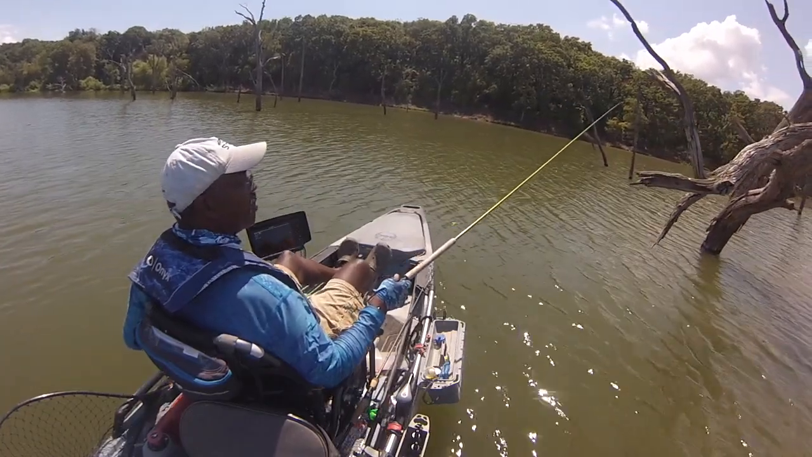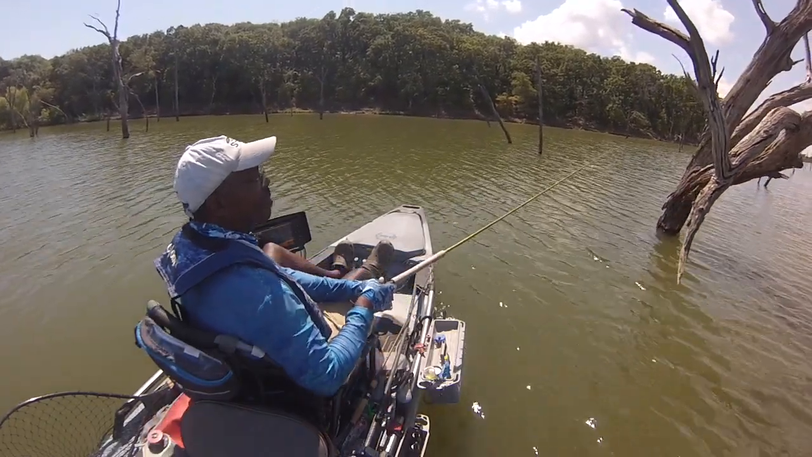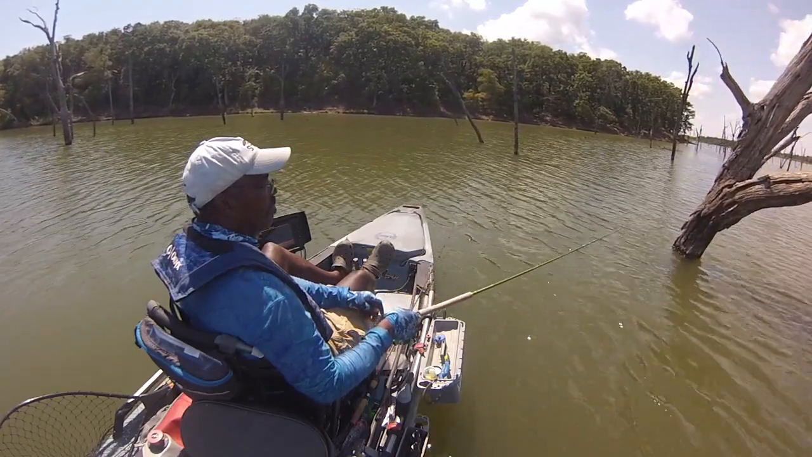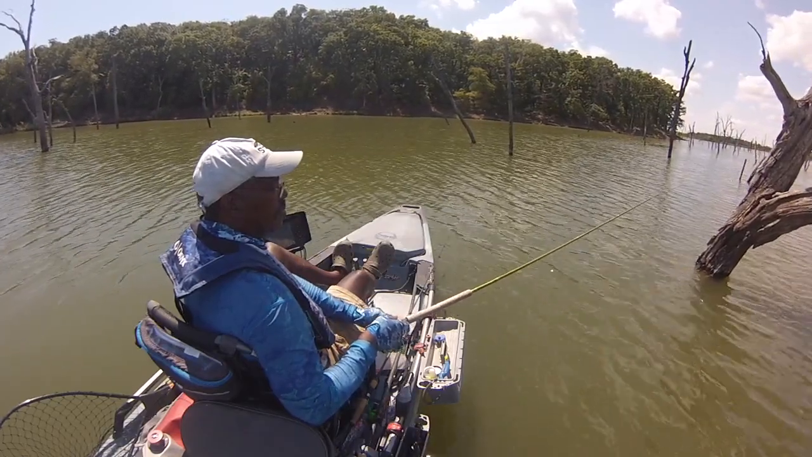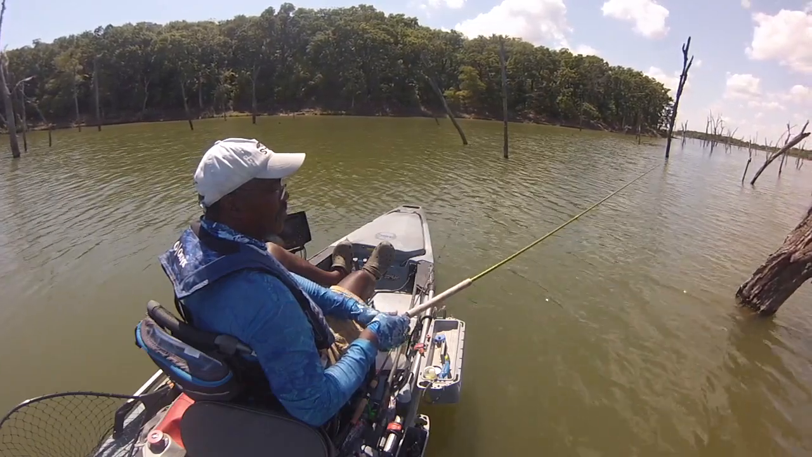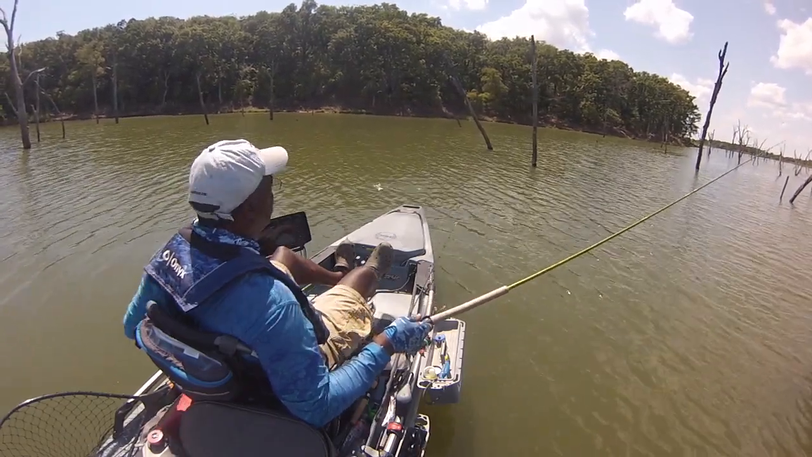So when I was fishing from a boat and didn't have electronics, I would look in the standing timber, pick out the largest tree and fish around that tree. Or I would try to find a group of small limbs or small trees that were all grouped together, and I would fish them.